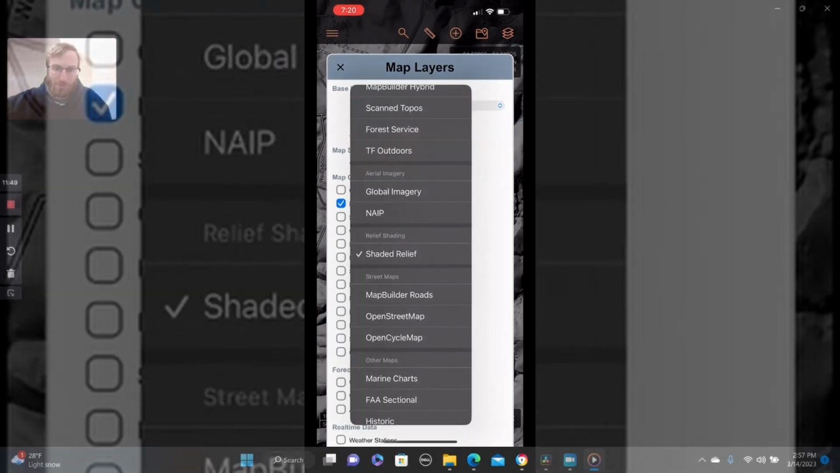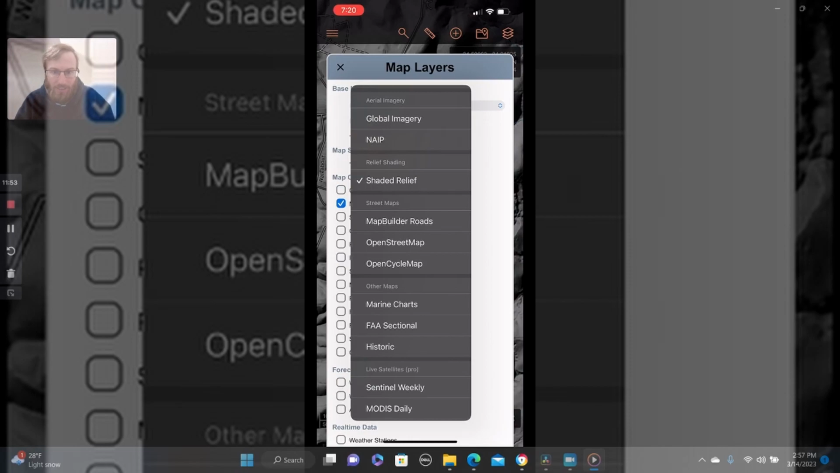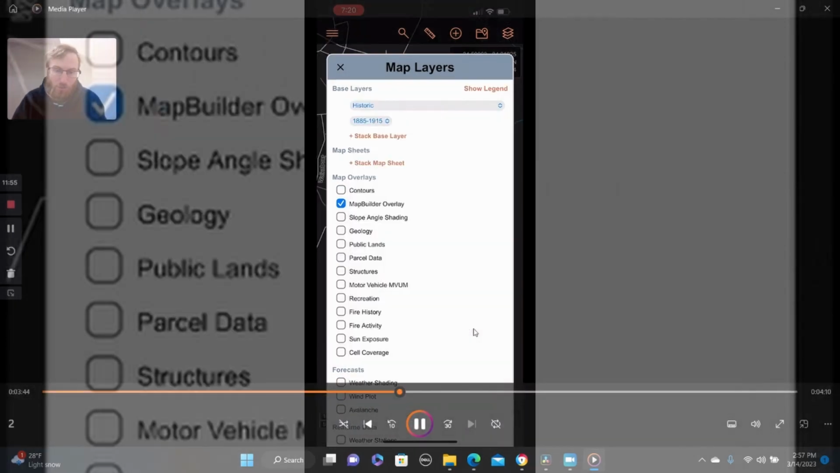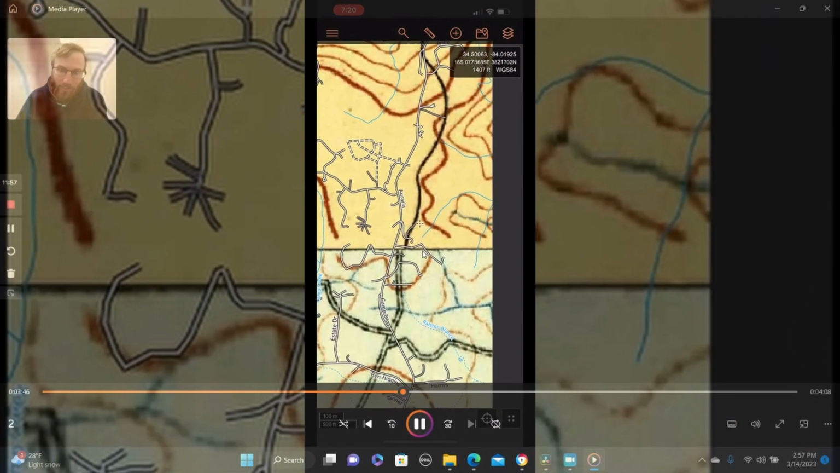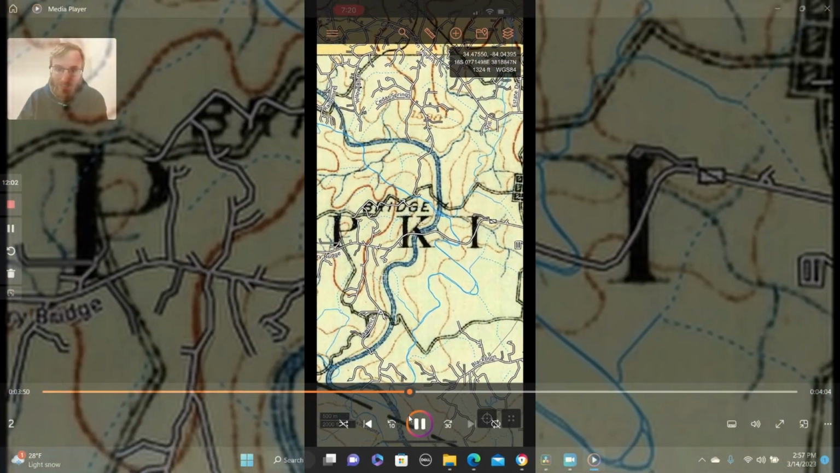Cool stuff, but this is where then these are your other overlays. Another cool one is generally your historic. Historic can be pretty useful at times. It doesn't always overlay correctly, like if you look at this,